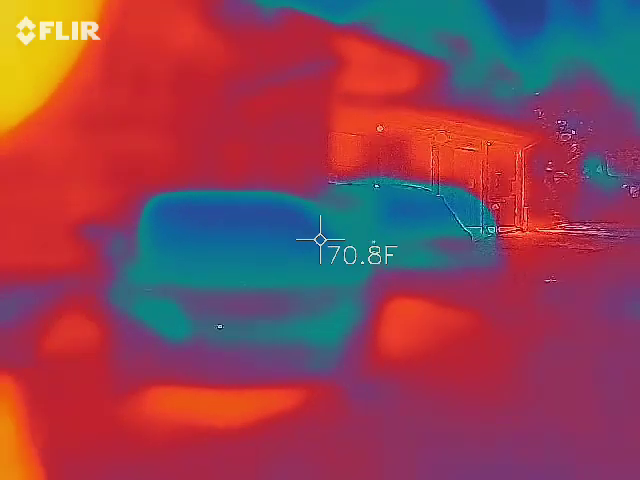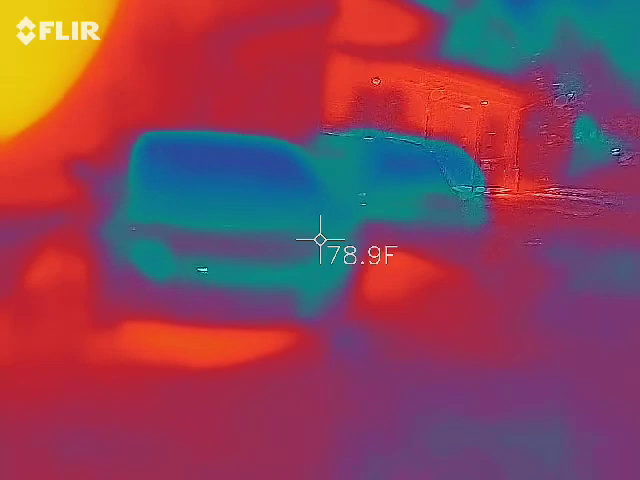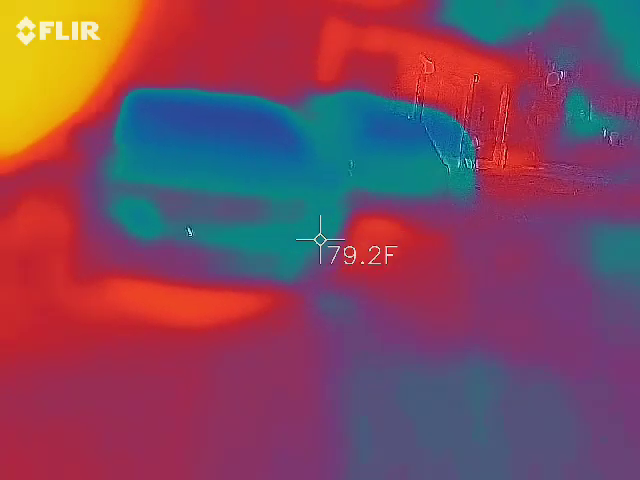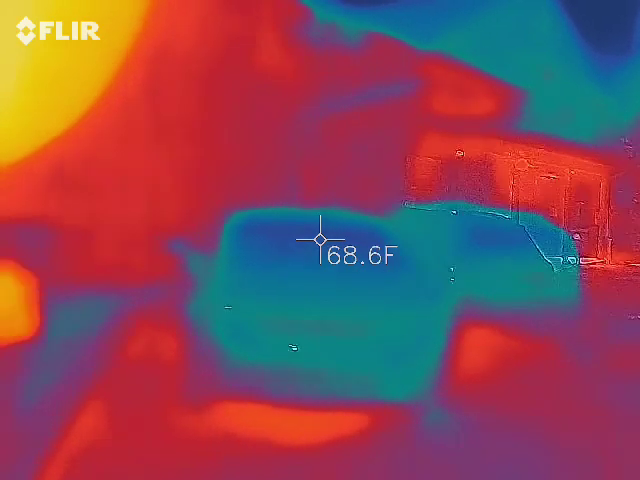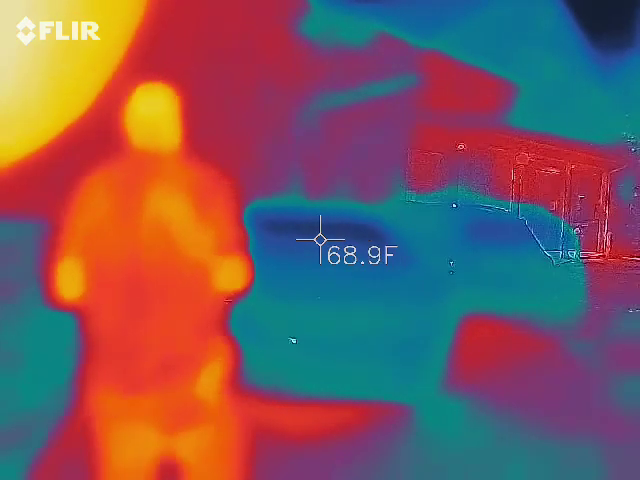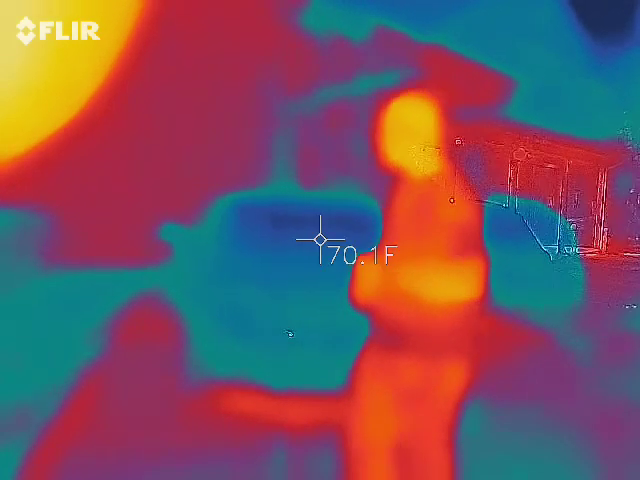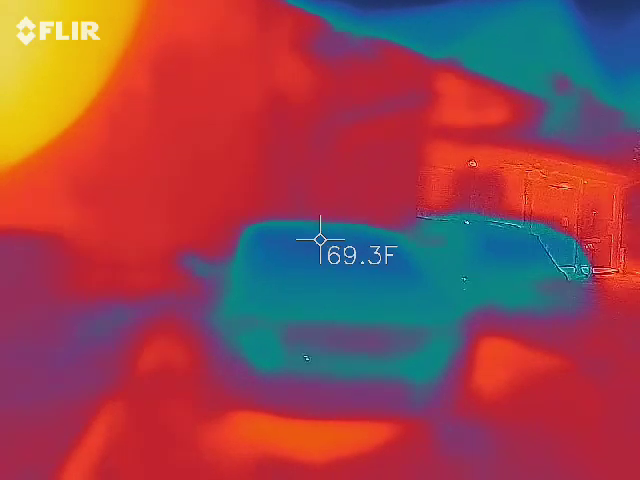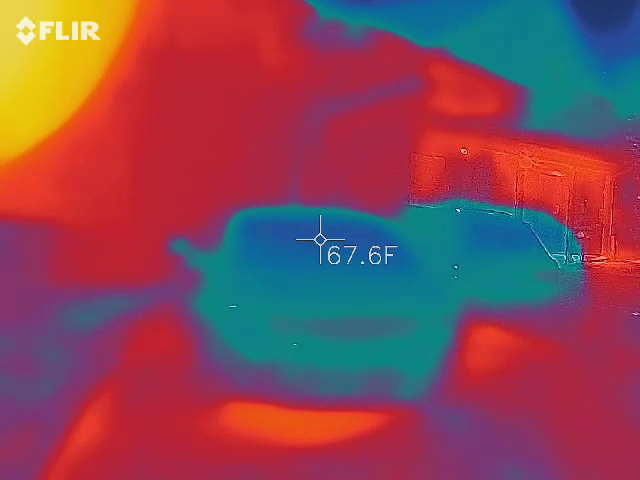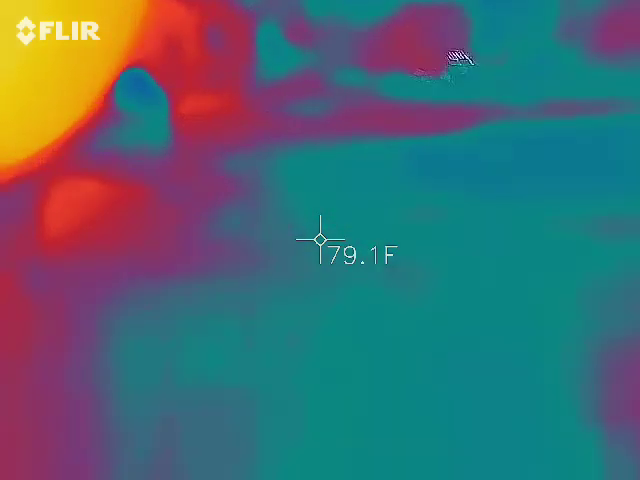You don't need to keep it out. 68. Not necessarily. So this is a great spot for you to be walking around asking questions. Is anybody here? Is that a cold spot? Do I need to hit something? No, you only need to turn the top on. That's it. Got it. I try to make things as simple as possible.